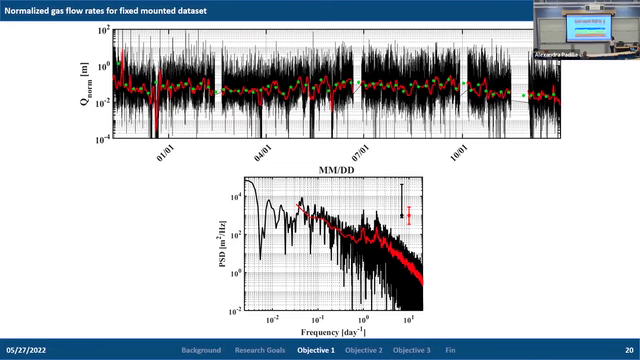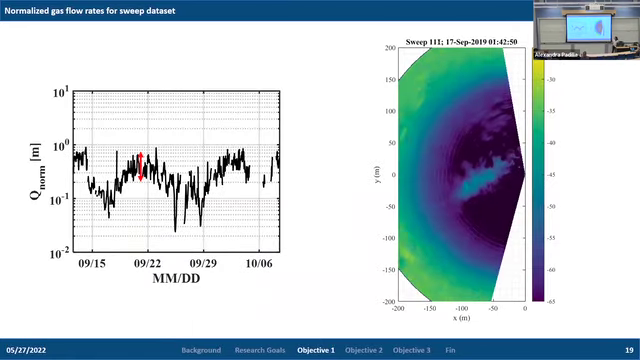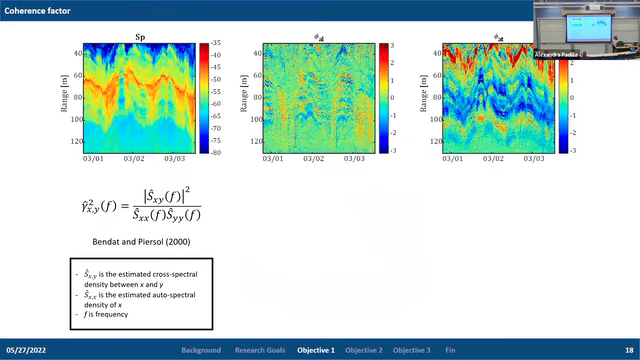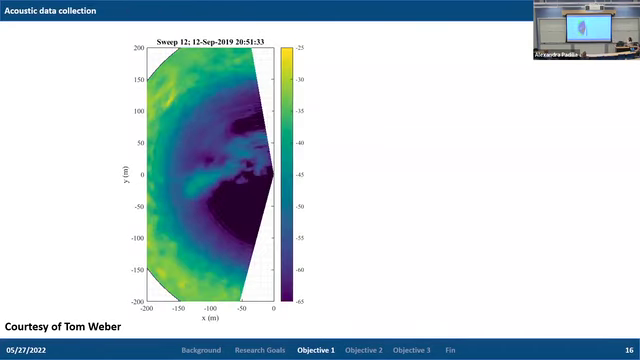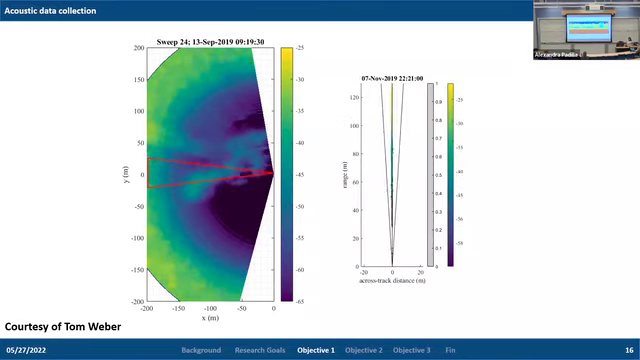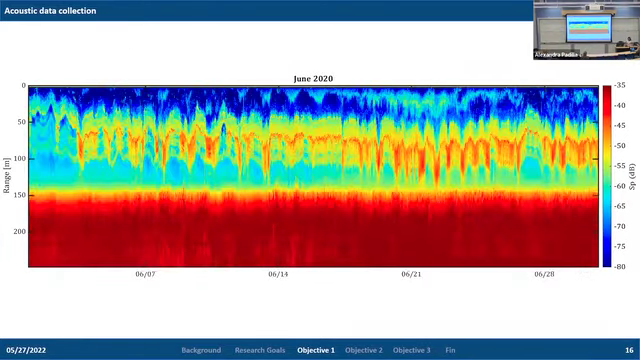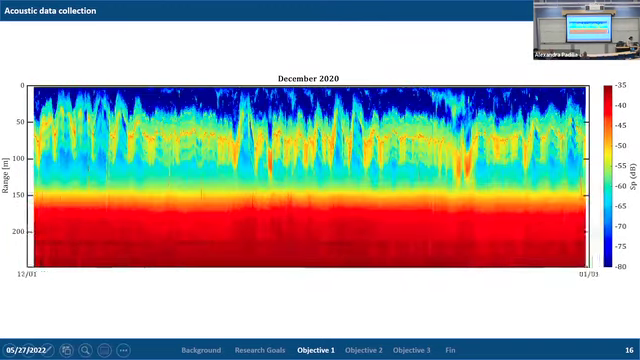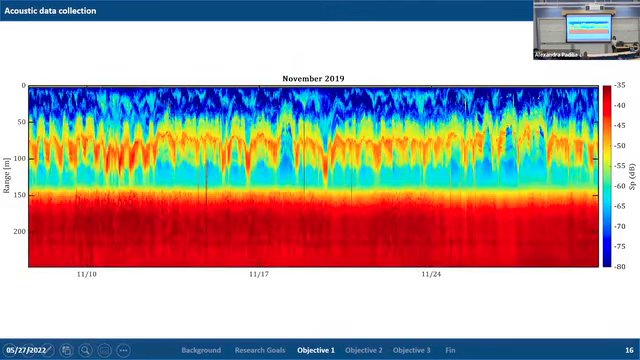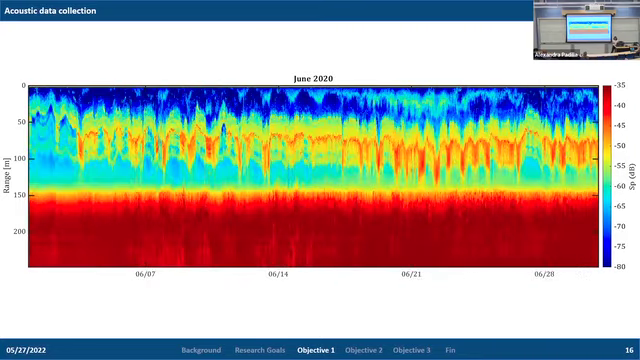Can I follow up? If you go back to slide 16. The other thing I was intrigued about was you talked about structure. What you see is that this is against range, and the range is coming in now.